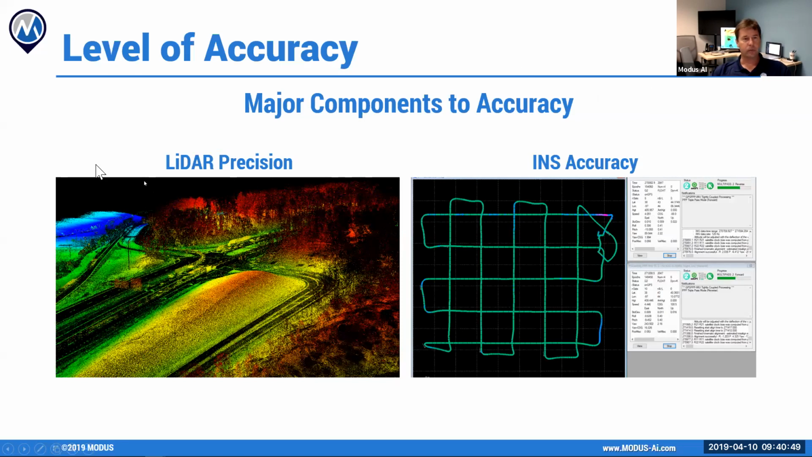Okay, and we did, I'm not going to go into a lot of detail here. I think I've already beaten it down, but for accuracy, we talked about it when we talked about the components. The first part of your accuracy is going to be your LiDAR, and how well that sensor performs, but that's going to be mostly your relative accuracy.